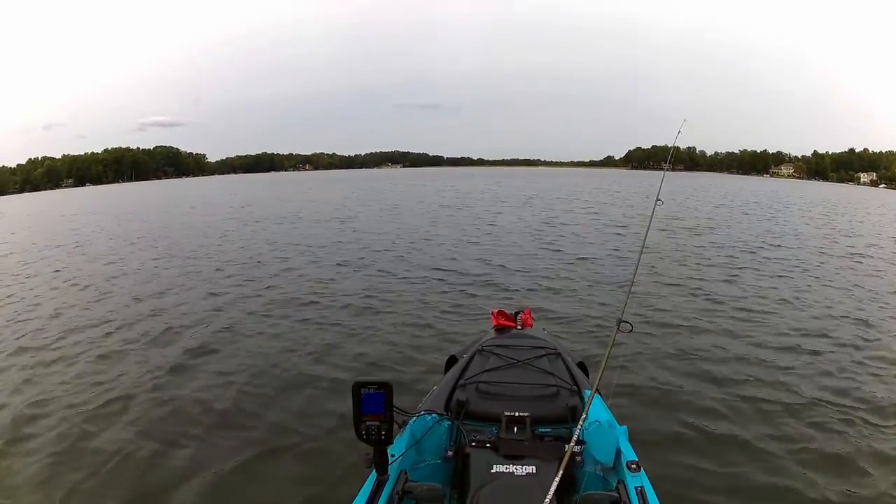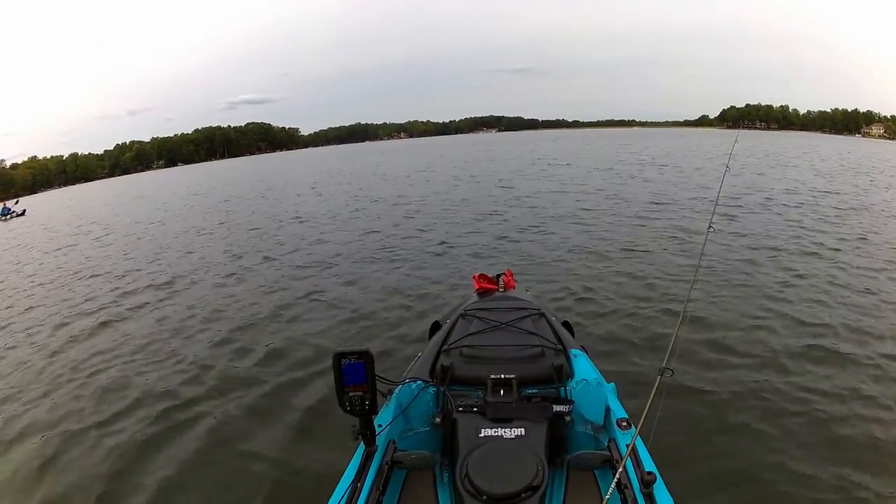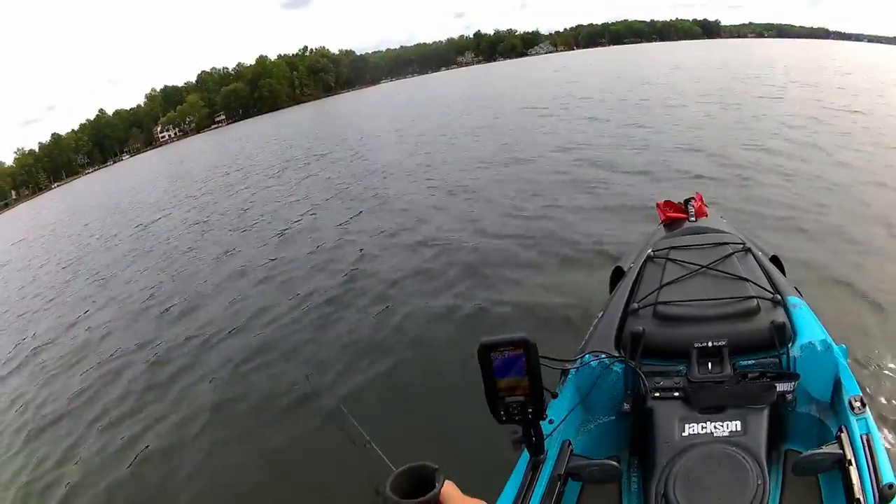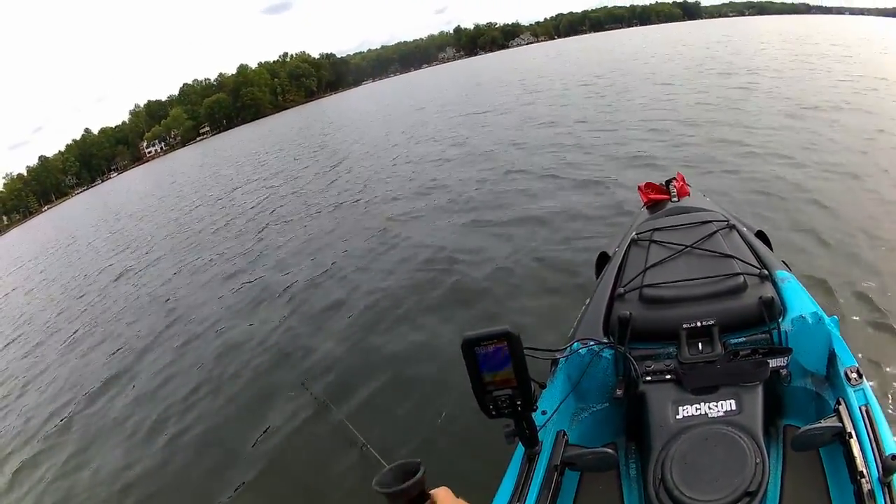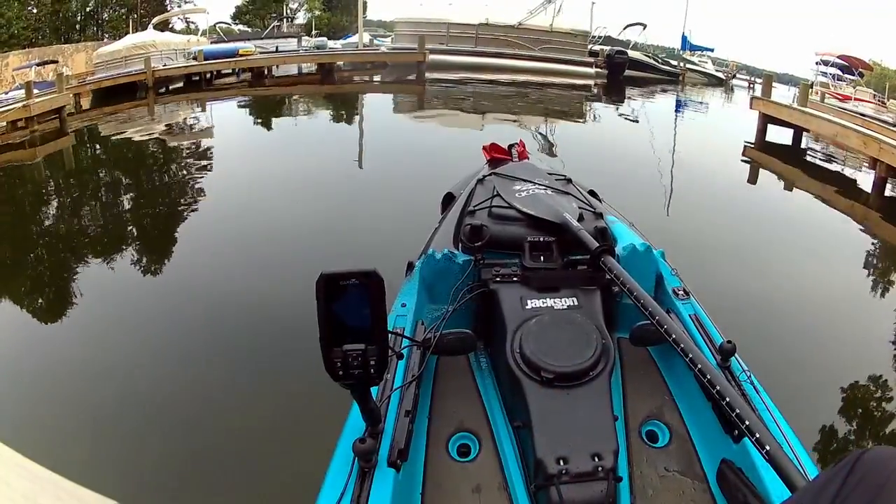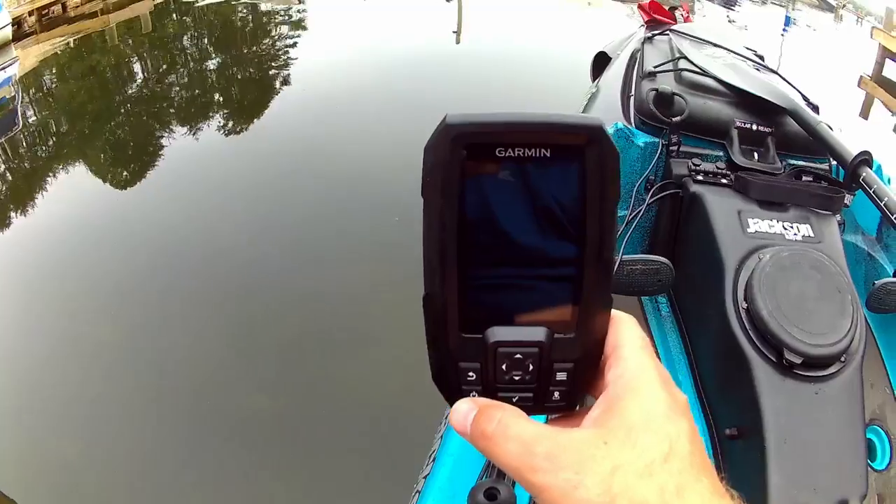Next to actually buying your kayak, choosing a GPS sonar unit is probably going to be the second hardest decision that you make. To help make that decision a little bit easier, I'm going to show you some of the features of the Garmin Striker 4 fish finder. This is the fish finder that I run on my kayak, and I've been extremely happy with it.